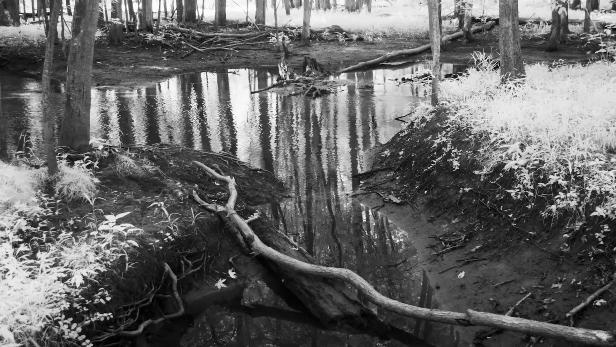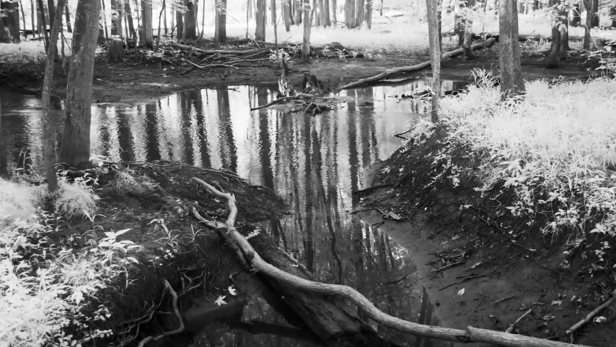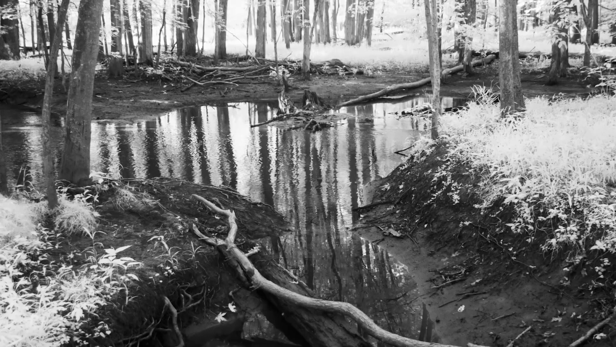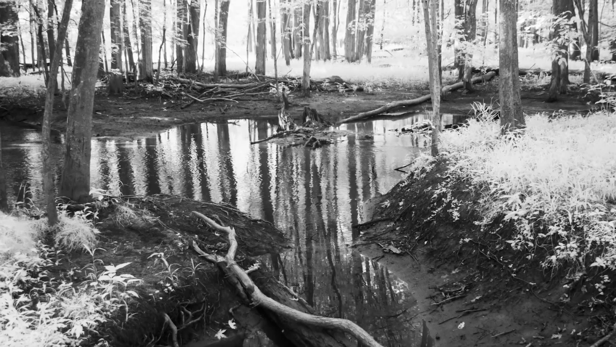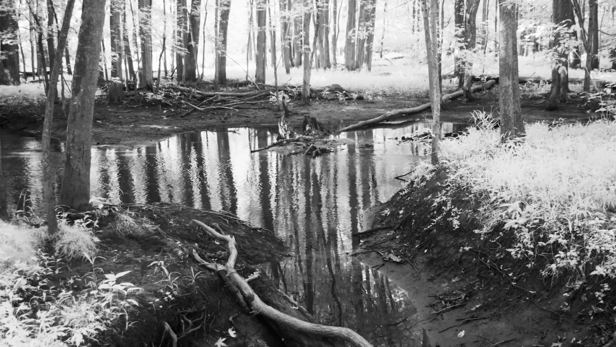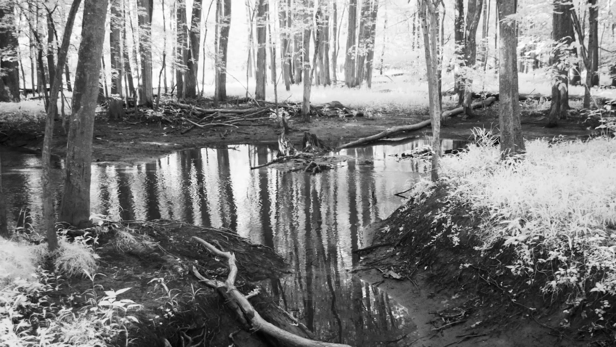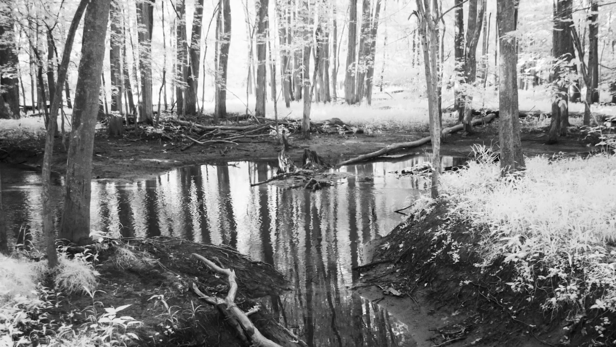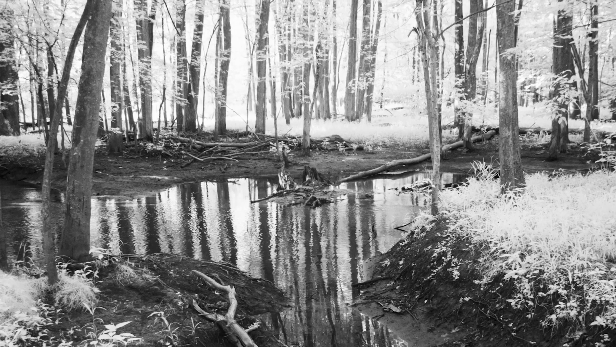What I don't want to do is make it the center of my image. The reason why you don't center your subject of interest is because then the viewer doesn't look anywhere else. They just look right at the center of the image and they're done. If you add some leading lines and move it off to the side, then the viewer's eyes travel through your image and are drawn into it more. And they want to look at it longer and more often.